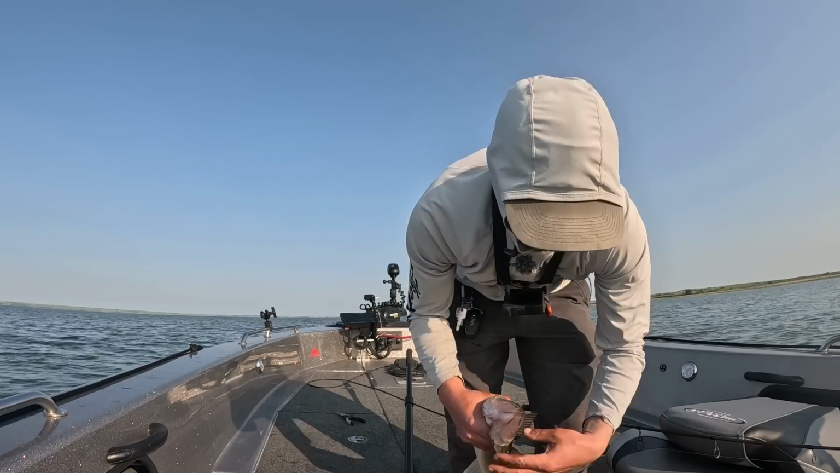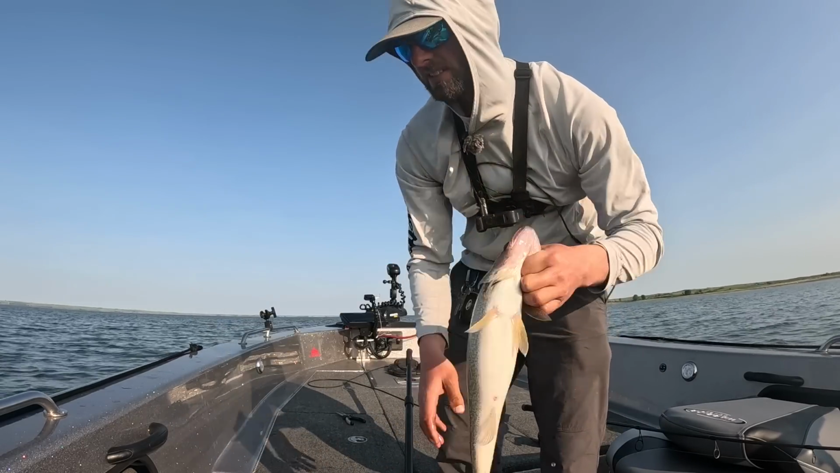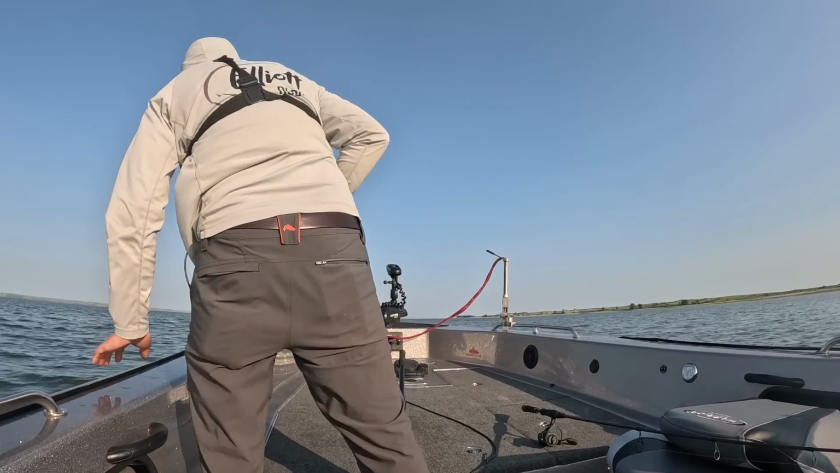I did a little color swap just to see, gold head, Arkansas shad. There we go. There's another one. Whenever I see a couple of them, I'm always getting bit here, it seems like. Nice fish. We'll take them.